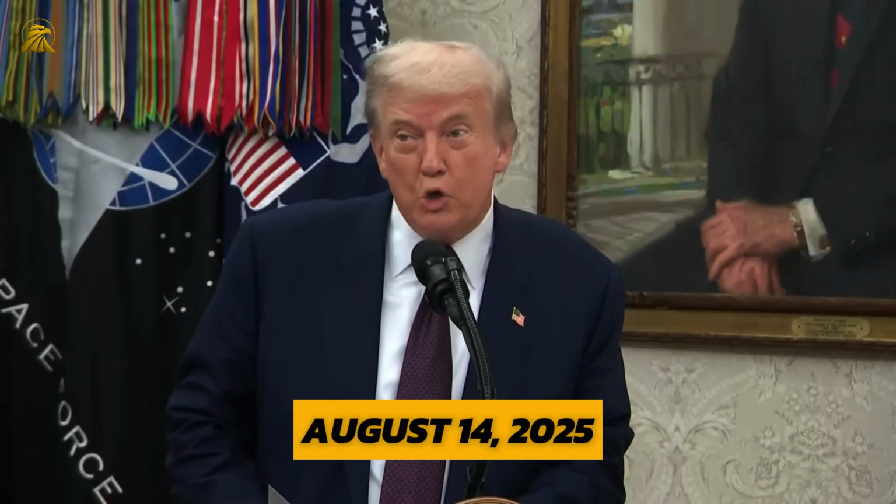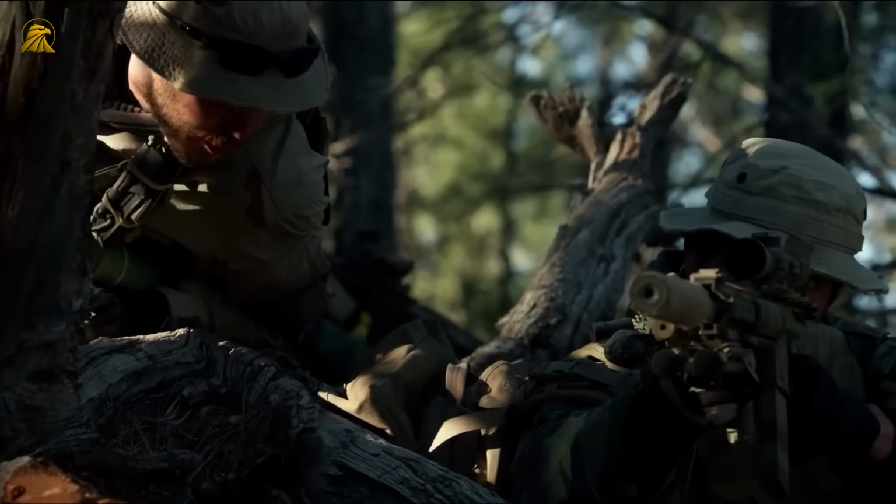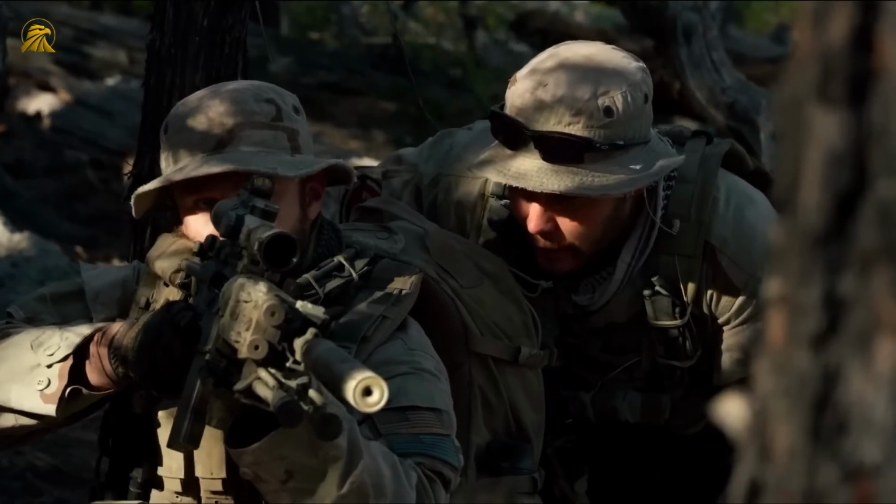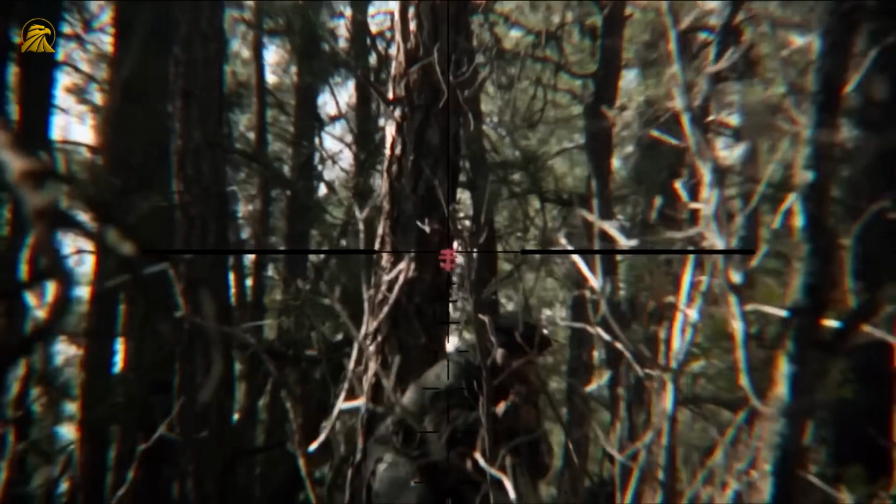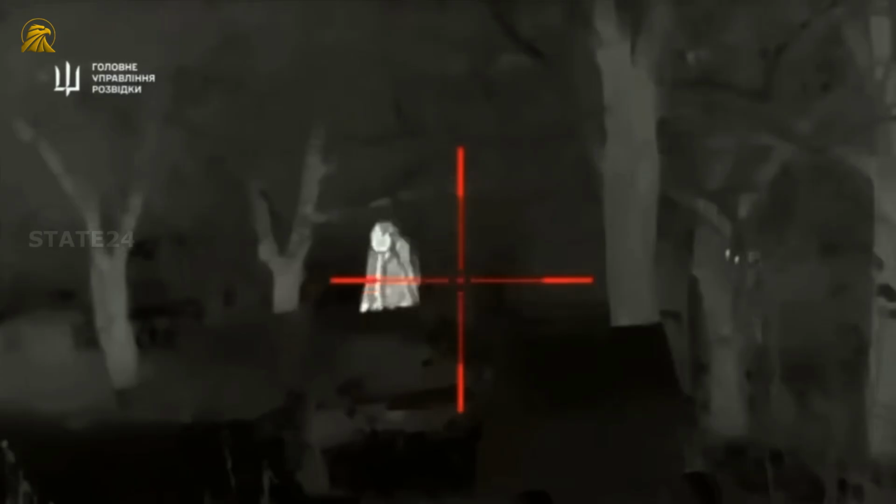Let's get straight to the most jaw-dropping part of this story. On August 14, 2025, in the Pokrovsk, Myrnohrad area in eastern Ukraine, a sniper team known as the Phantasmas pulled off something that felt more like sci-fi than military reality. One single shot, traveling through 4,000 meters of hostile air, taking out not 1 but 2 enemy soldiers at the same time. To put that in perspective, that distance is the equivalent of more than 2.5 miles.